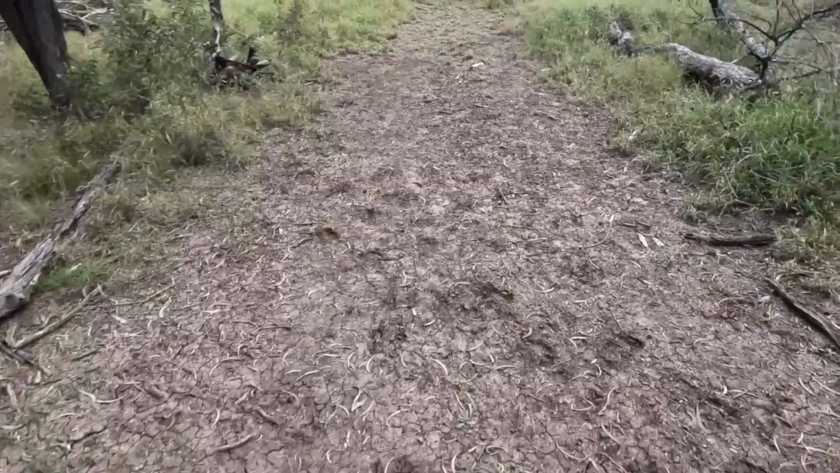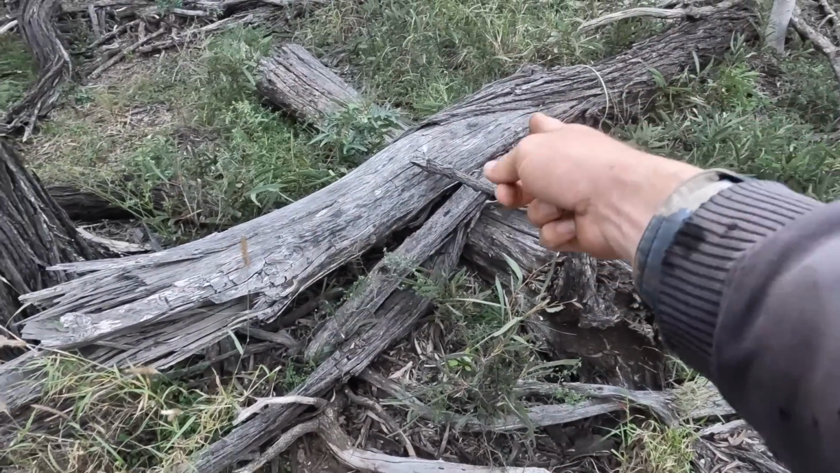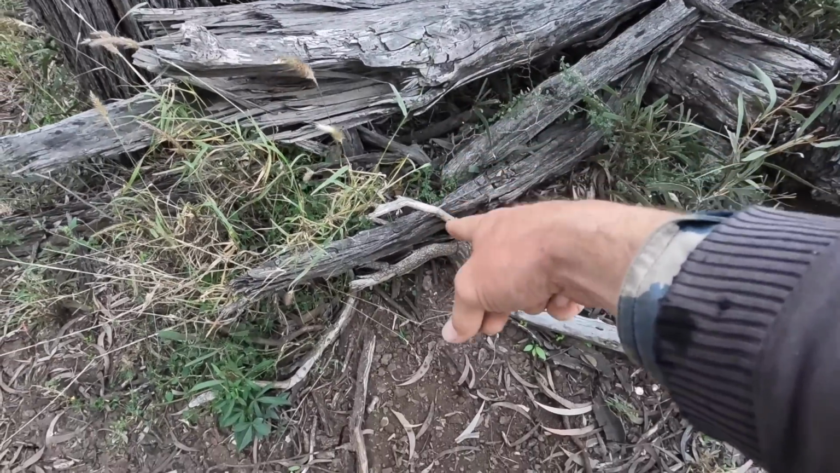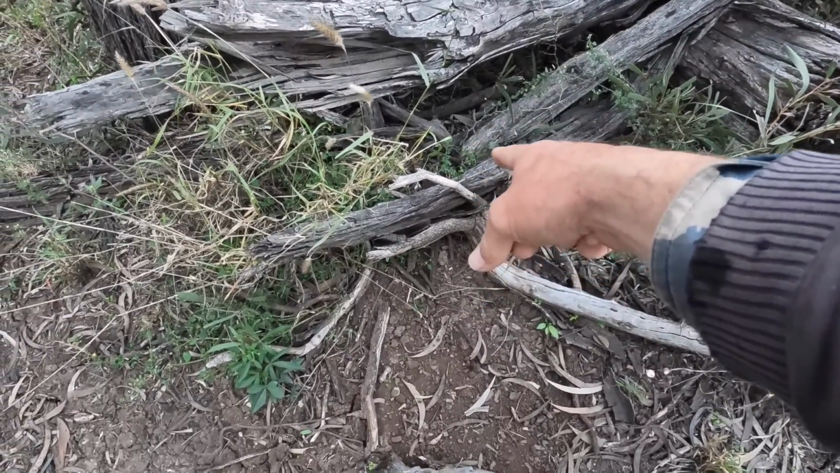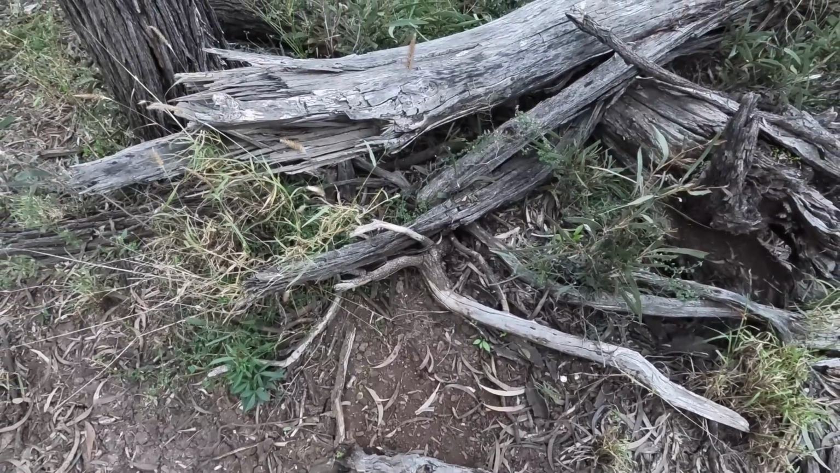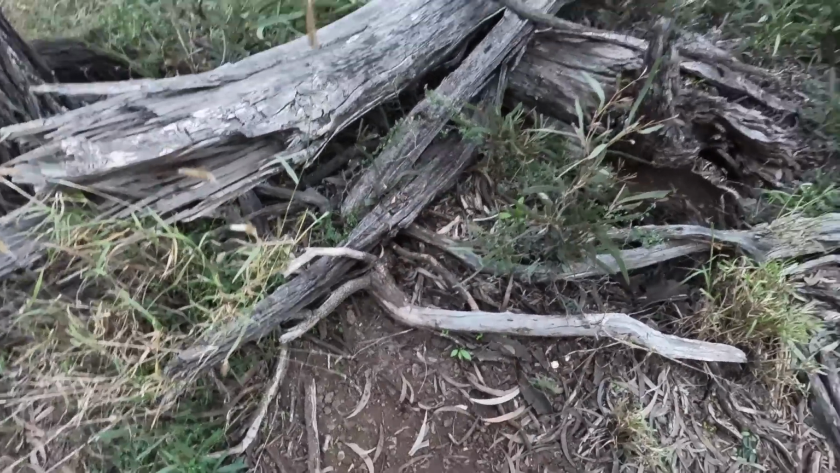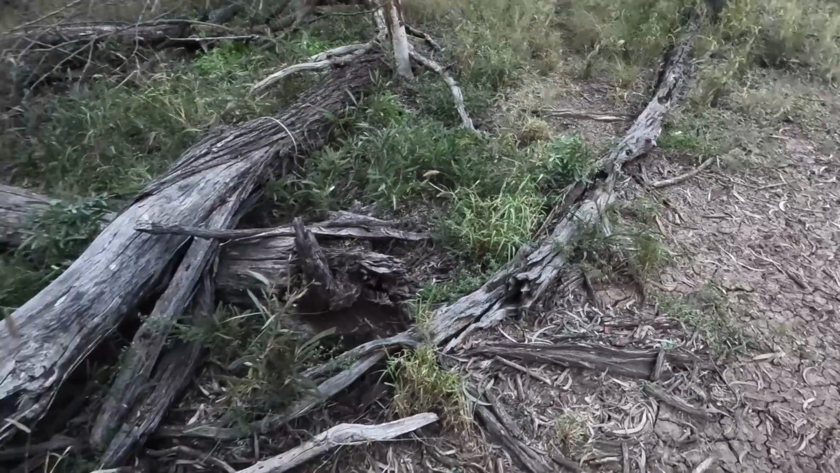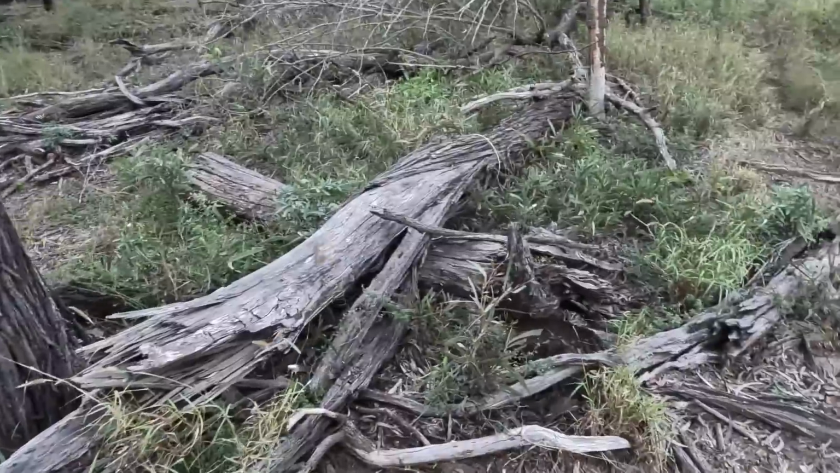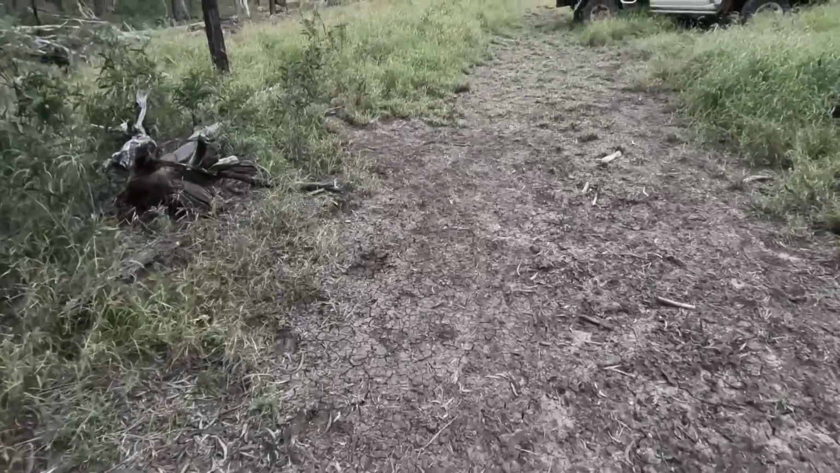It's the idea anyway. I've got a cable around the log over there, running back behind that log, coming through under here, and I've got a little bit of my special brew I've made just on the top of that bit of bark there, so they should be able to come in around the track here, and the wind should take the scent that way. So anyway, I'll keep going and see if we get another one set.